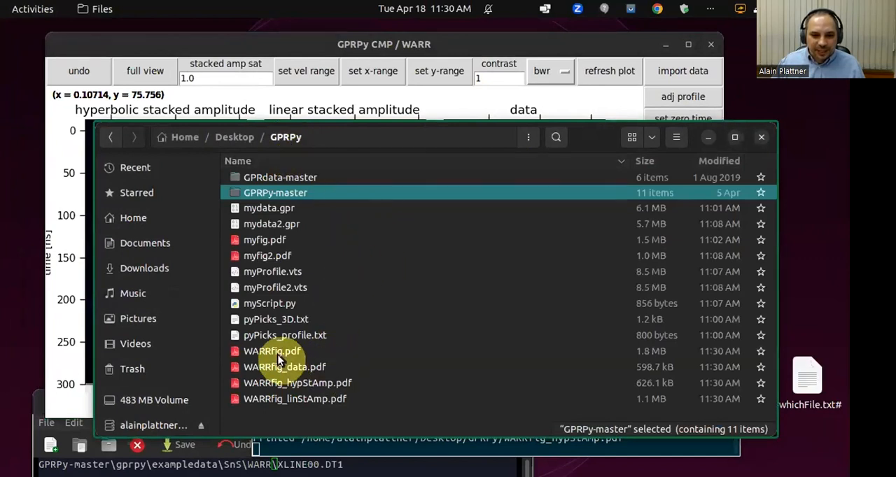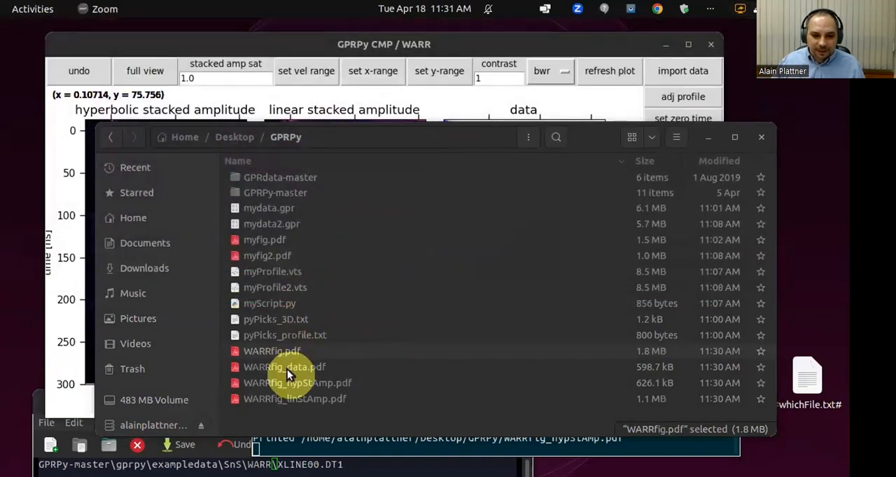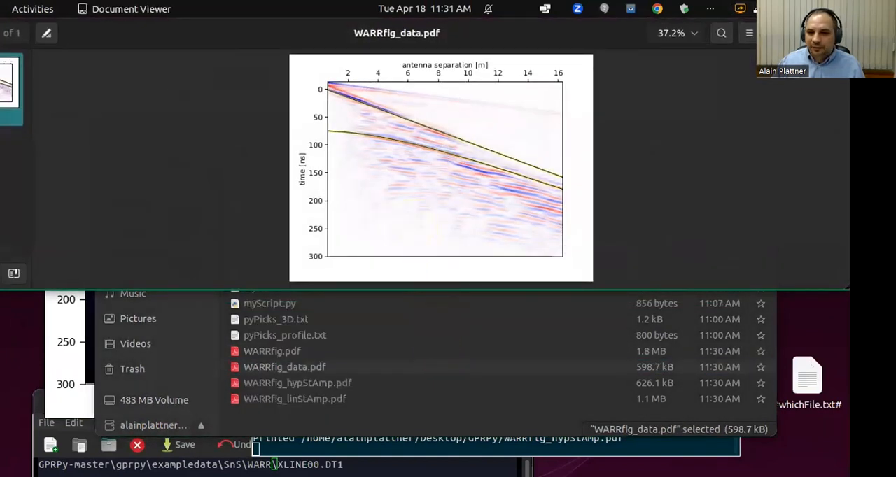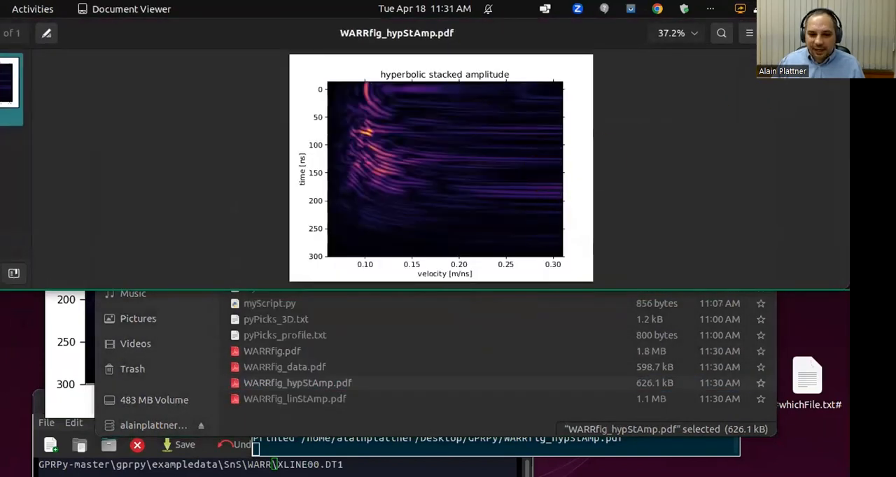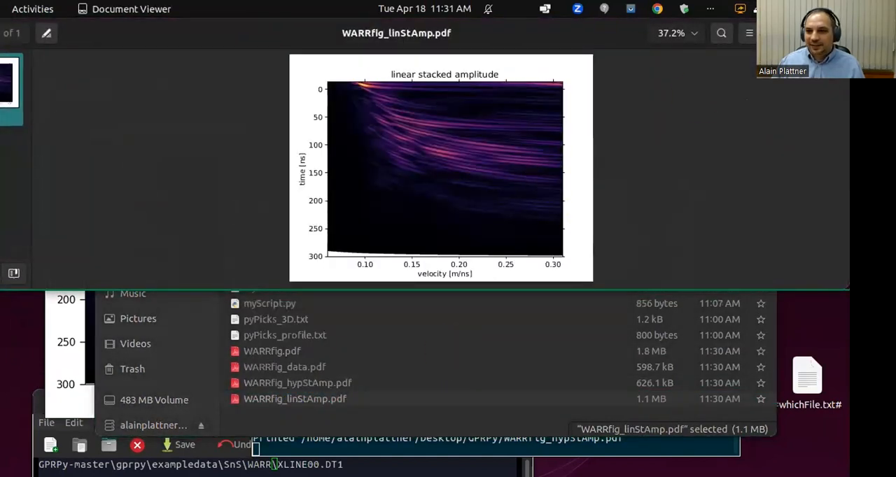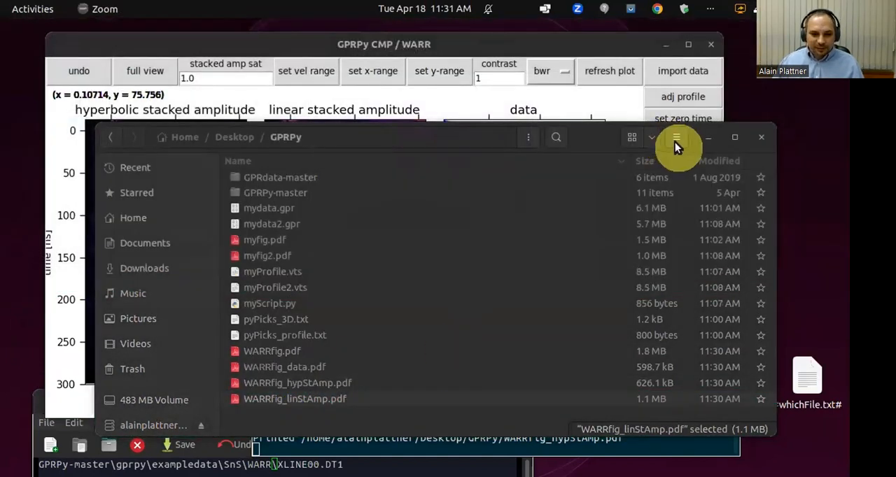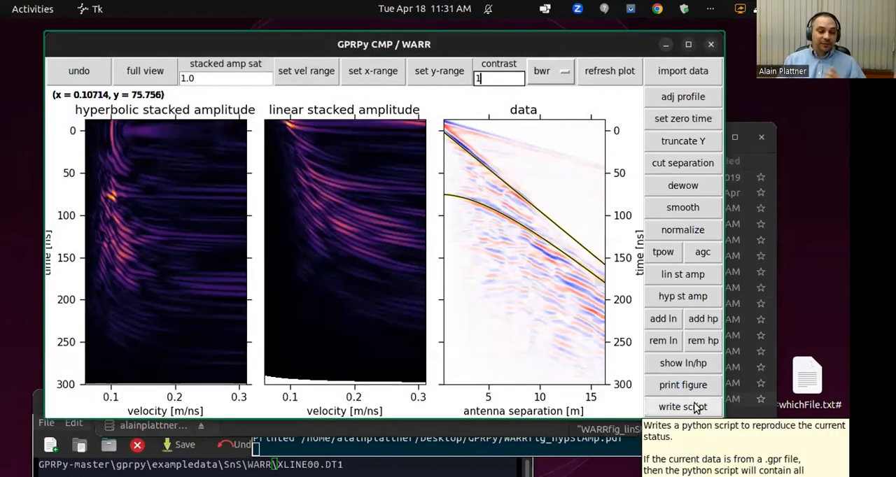Okay, so here we now got the war fig, which is the overall figure here. And then we have individual ones for data, stacked amplitude, and hyperbola, as well as linear. Cool. Okay. And then again, we have this write script, which can also help you then, if you want to change how the figure would look like, you can edit that in Python.